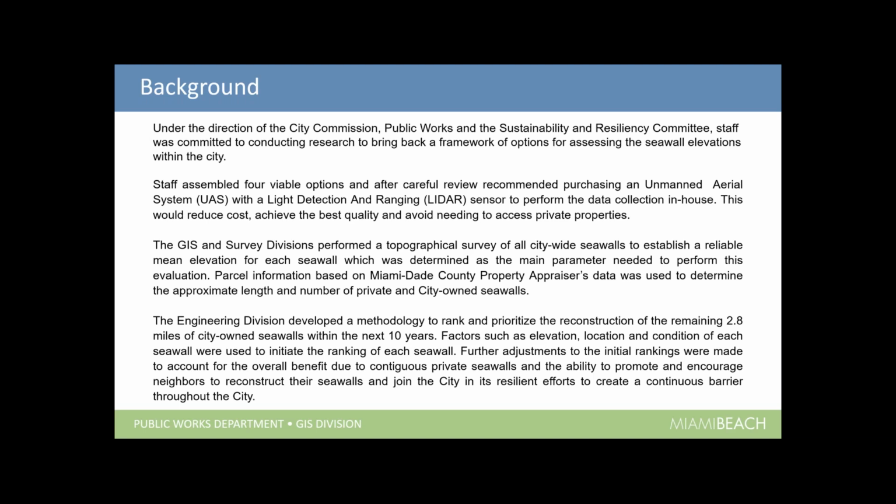And then further adjustments to the initial rankings were made to account for the overall benefit due to contiguous private seawalls and the ability to promote and encourage neighbors to reconstruct their seawalls and join the city in this resilience effort to create a continuous barrier throughout the city. So basically, in a nutshell, rather than just looking at our own seawalls, we looked at all the adjacent seawalls to ours, just to take into account the condition of those seawalls as well and the elevations, and come up with a plan that takes all those other private seawalls into account as well.